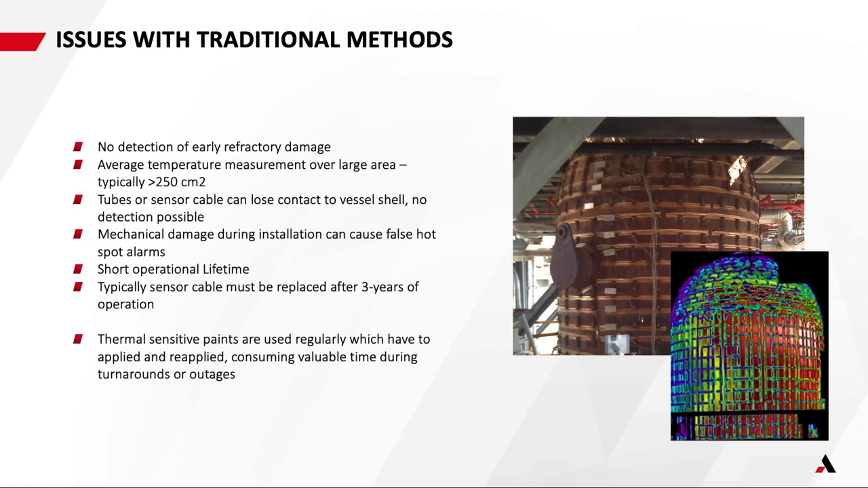Thermal sensitive paints are used regularly. One issue that a couple of our customers have talked about with those is that the time required to apply and reapply those is actually pretty extended during time-sensitive shutdowns.